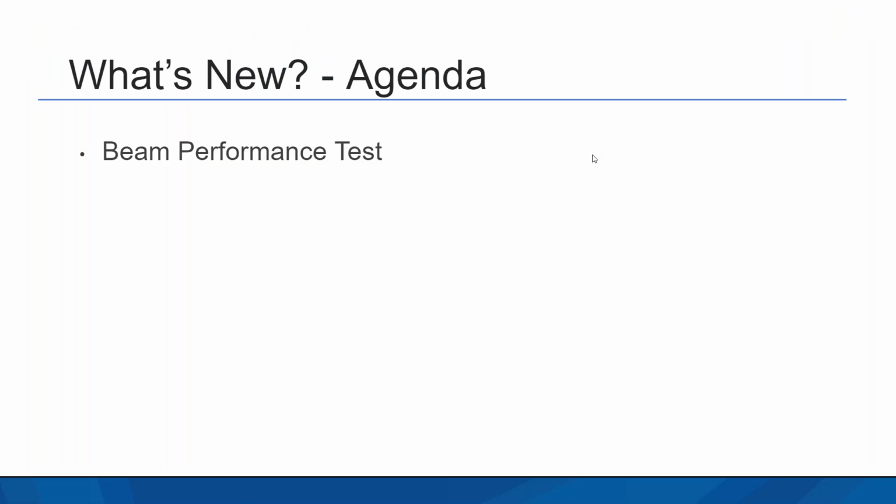What's new? The biggest thing we want to talk about is we've added a new beam performance test or cross-check utility for bathymetric projects. This will allow you to check how your sonar is performing relative to a known standard or IHO standards. We've made some pretty significant improvements to how Sidescan is processed from multibeam files. And what I'll show you today is from S7K files.